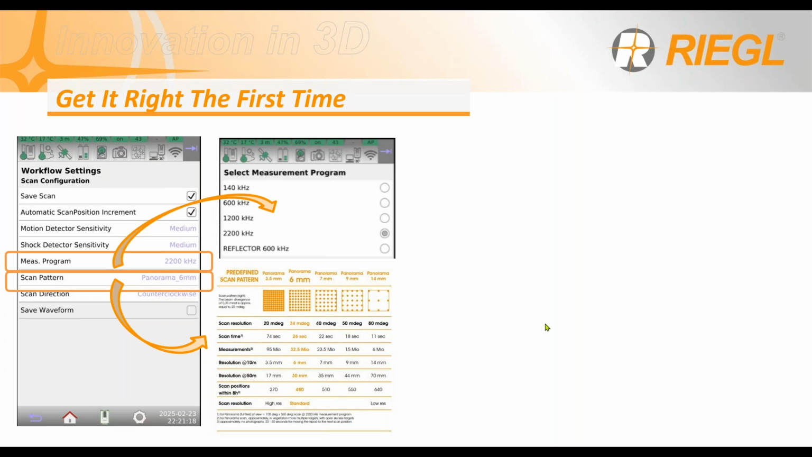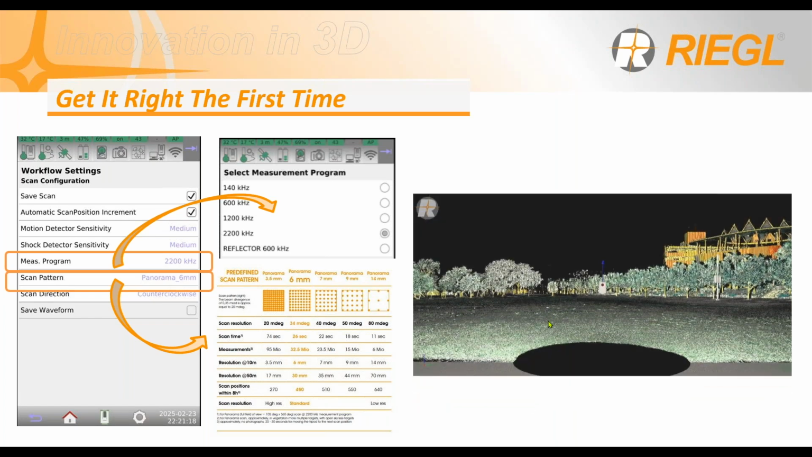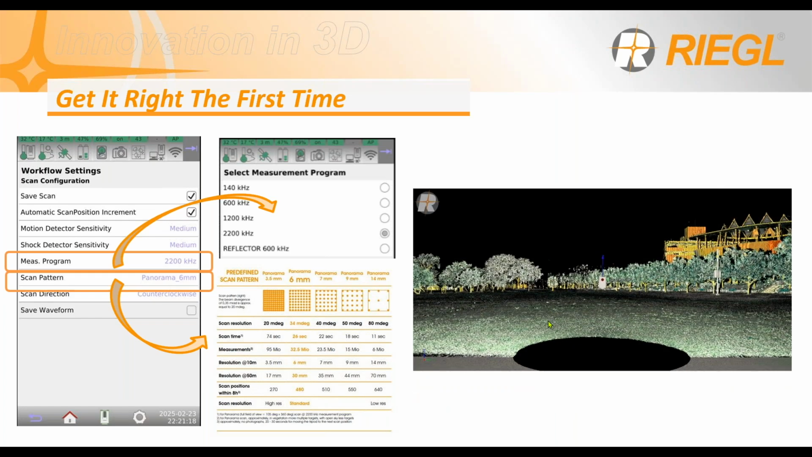In this example, I'm using the scanner for a very long distance project, over 2,000 feet away. I was just selecting each of these measurement programs, going from the fastest one, up to 140 kilohertz.